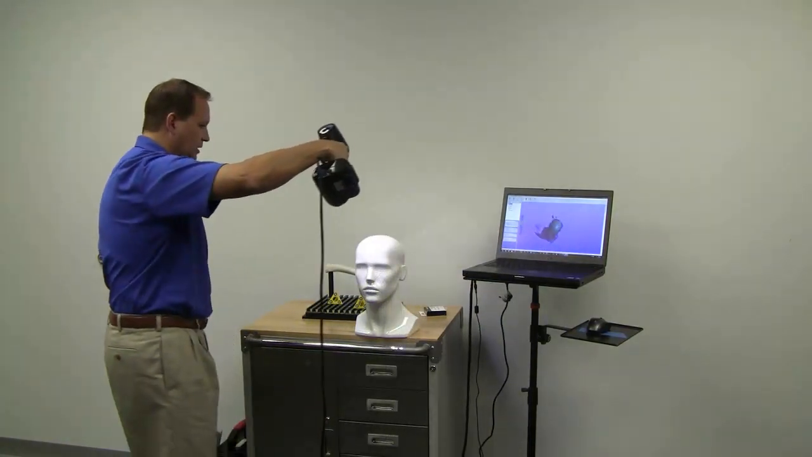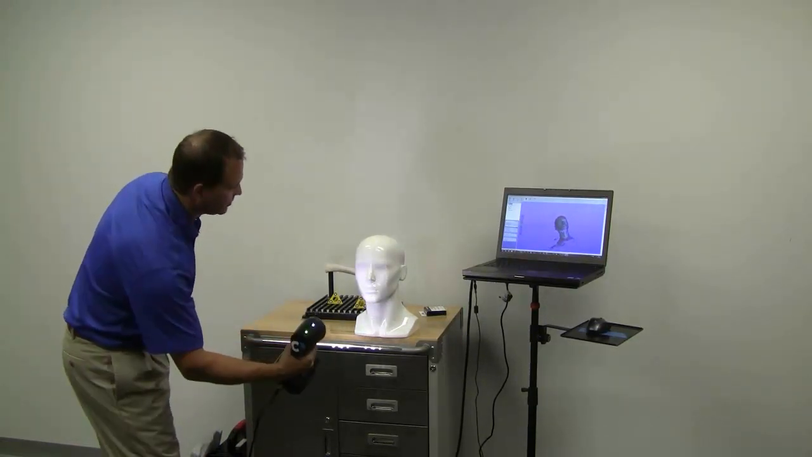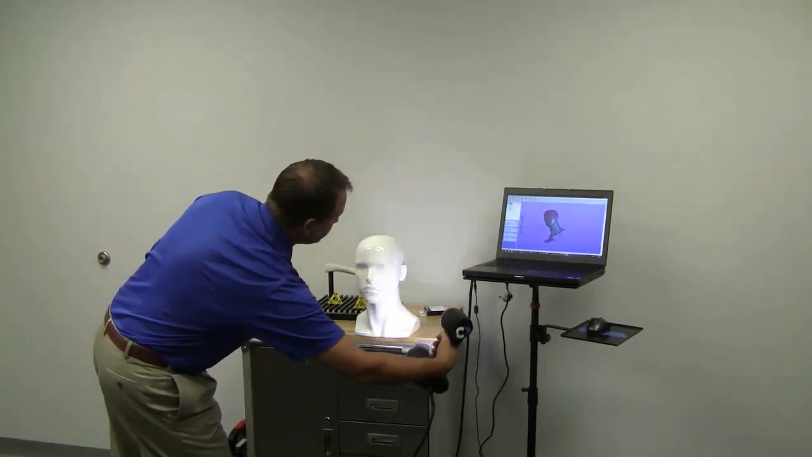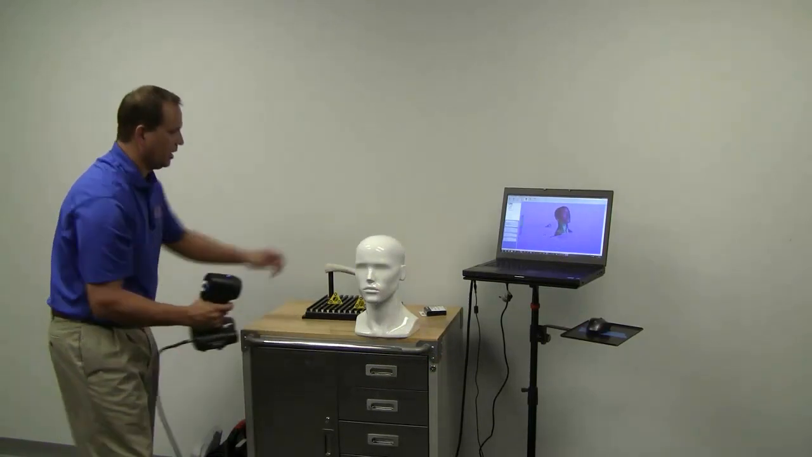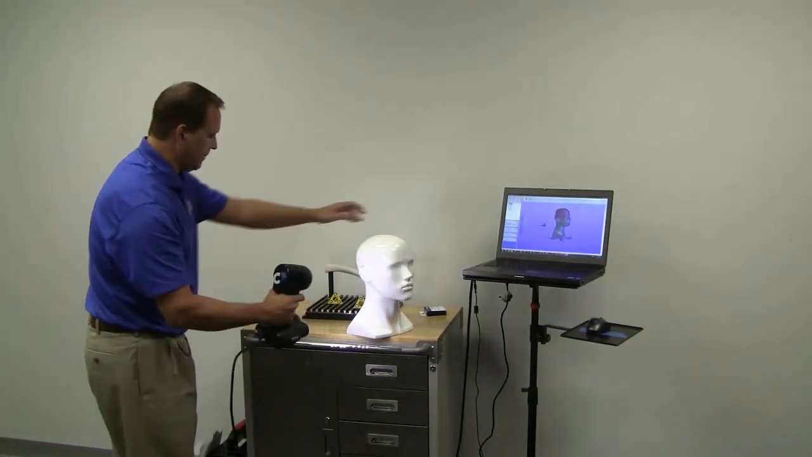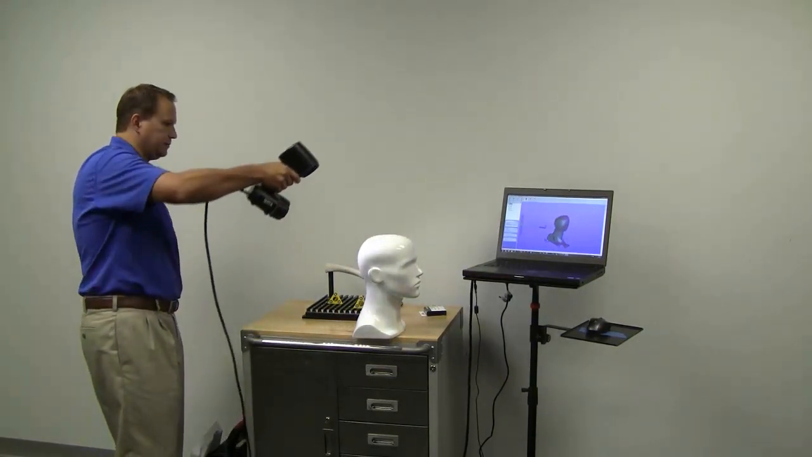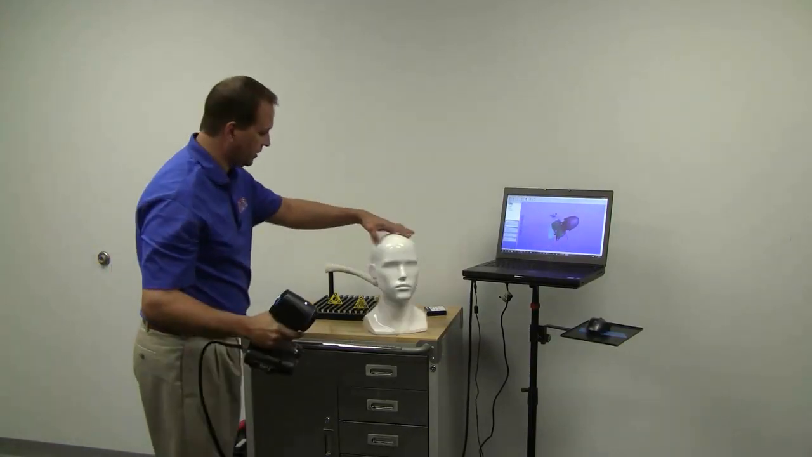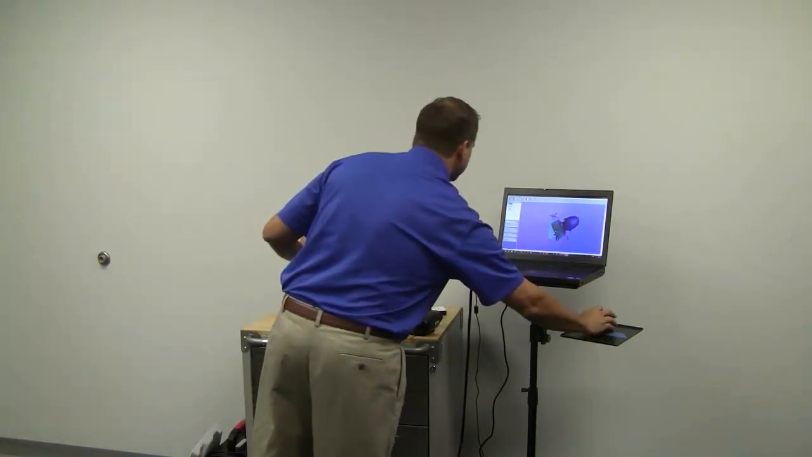So it's projecting this pattern out, it's looking at the distortion of the pattern like many scanners do, and of course it's line of sight, as I mentioned. And you can see I can move around, I can get under the chin, behind the ears. Now in this case I can turn the part as long as I pretty much start and stop in the same spot and continue to move around. So again, you can see just how quickly you can scan with this scanner. So let me go ahead and hit stop again.